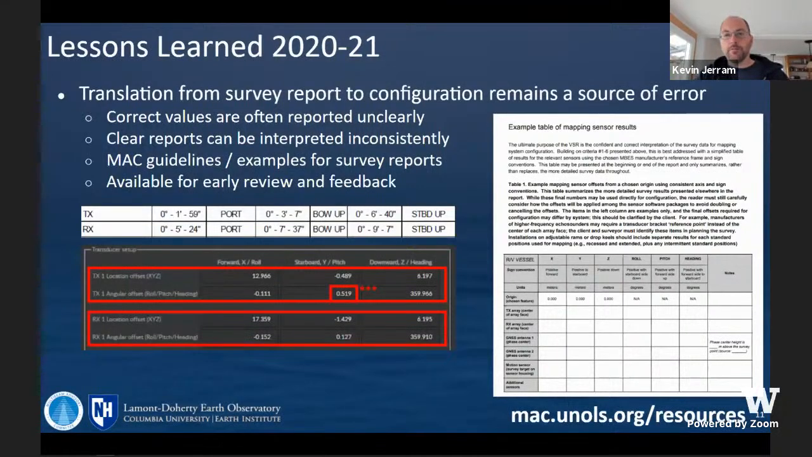I've already mentioned the survey reports, but as a lesson learned from the last year, this is still a source of a challenge for us. And just the other week, I was reviewing a report and realized there was a typo in the transmit array pitch for a certain system, and this was compensated by the patch test result. So it's not the end of the world, but it's not ideal. And so we'll address this on the next quality assessment test of that system.